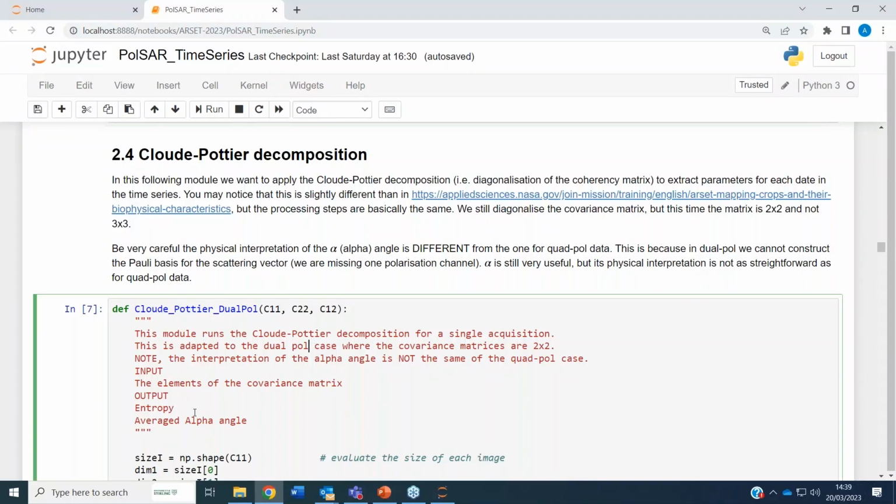Next step is to have a function for running the Cloude-Pottier dual polarimetric decomposition. This is because two of the Cloude-Pottier parameters will be features for our machine learning methodology. In particular, we will be using the entropy and alpha. And here I need to stress something, that this is the dual polarimetric version of the Cloude-Pottier decomposition. It's not the quad polarimetric one.